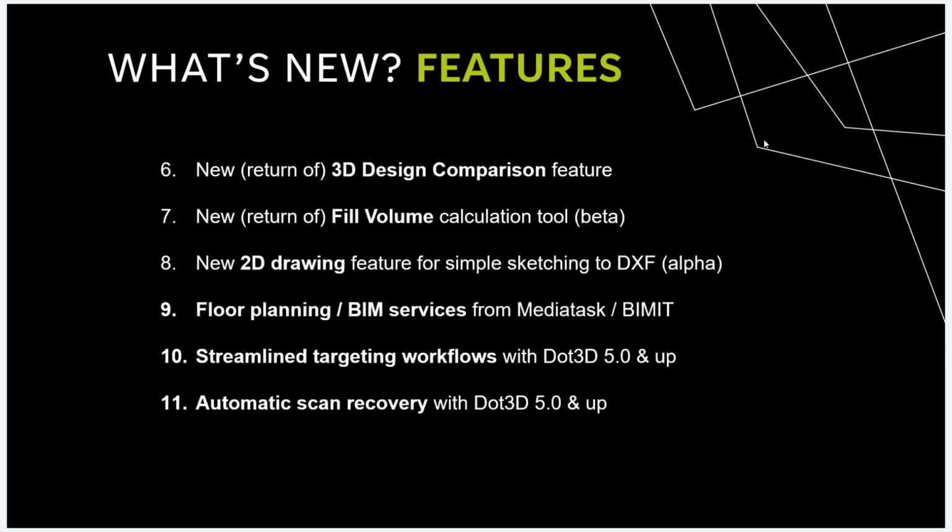So with 6.0, we've also brought back some very exciting features and added certainly some more new ones in testing phase. Some of these features had existed in prior versions of Dot3D, but hadn't quite made the jump to our new 5.0 engine quite yet. So we're excited to bring back the 3D design comparison feature. It allows you to compare and align your point cloud data to a 3D model of the same space that was captured. We've also brought back the fill volume calculation tool that allows you to calculate the amount of material that it would take to fill in a regularly shaped hole in the ground.